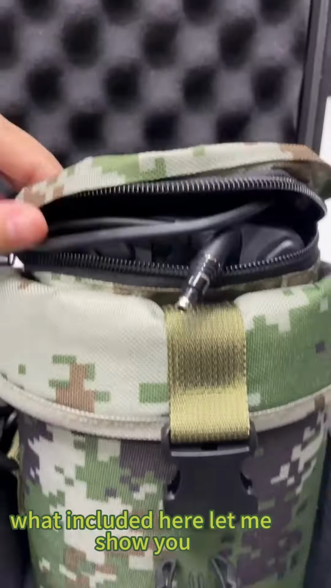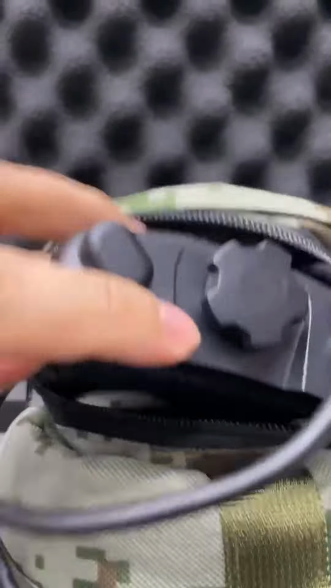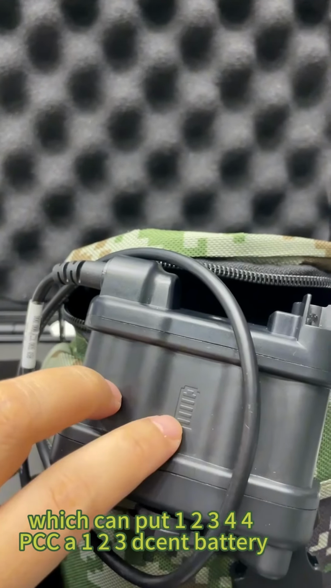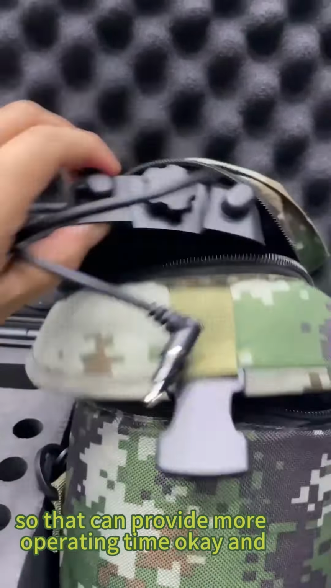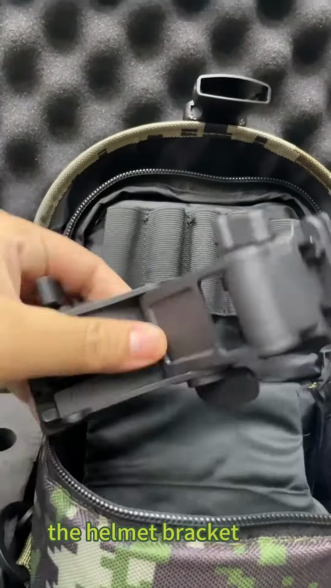Let me show you. First, you see this one is a backup battery box, which can hold four full CR123 lithium batteries, and has a cable connected with the PVS31, so that it can provide more operating time. Okay, and the L cup, the helmet bracket.